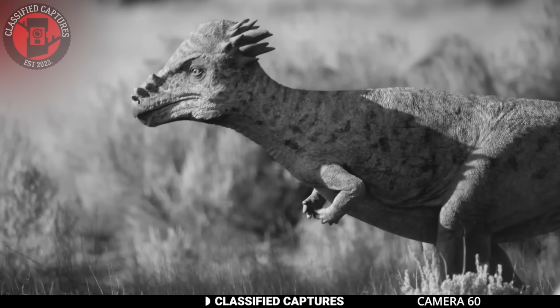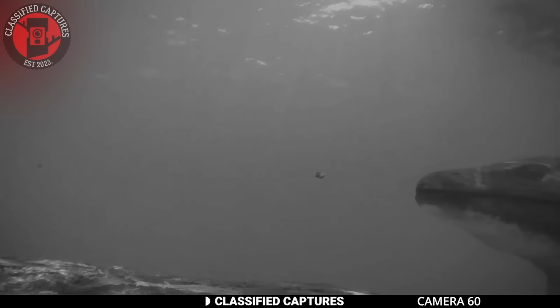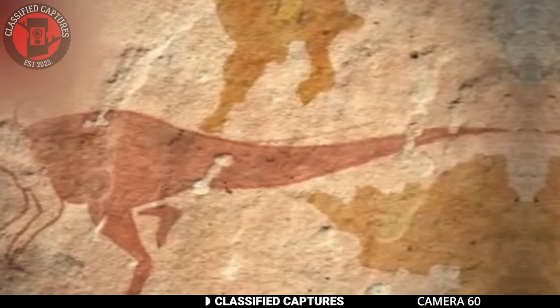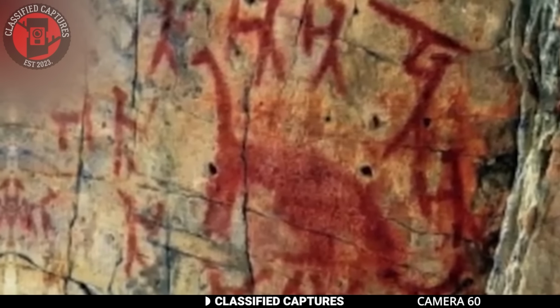Throughout history, dinosaurs have remained a topic of fascination for humanity. Even today, their existence and extinction continues to captivate our imagination. To unlock the mysteries surrounding these magnificent creatures, archaeologists have studied cave paintings dating back several centuries.